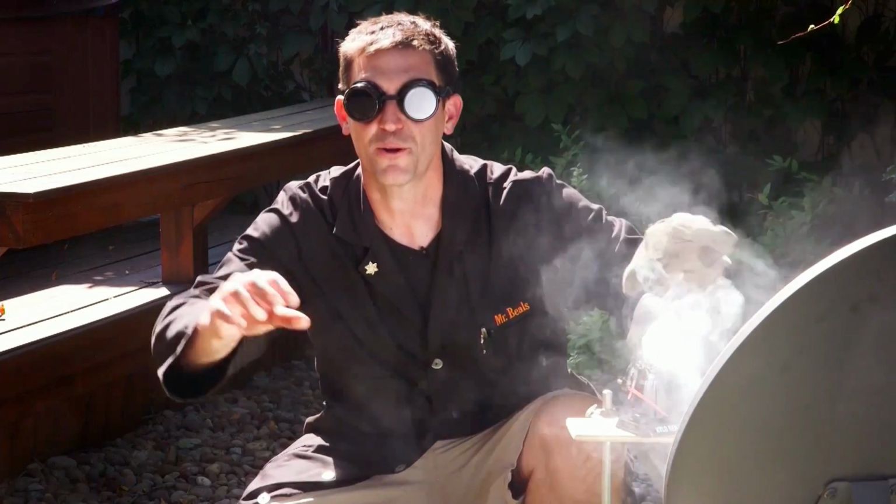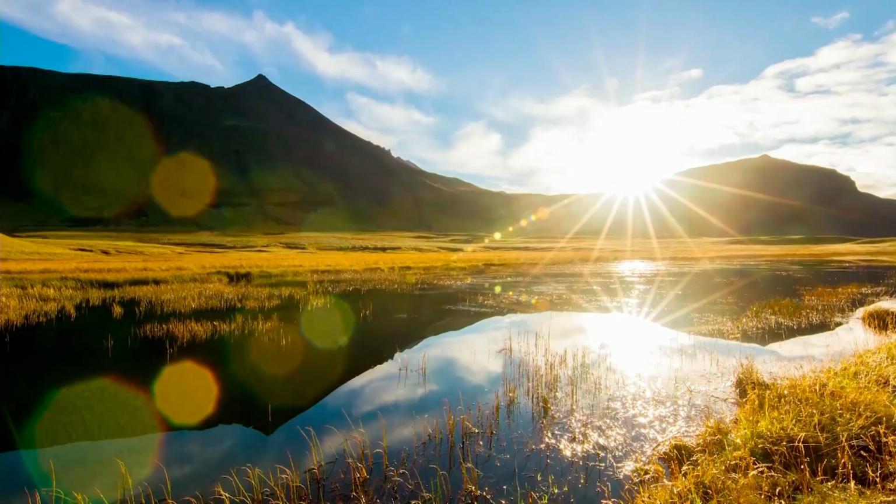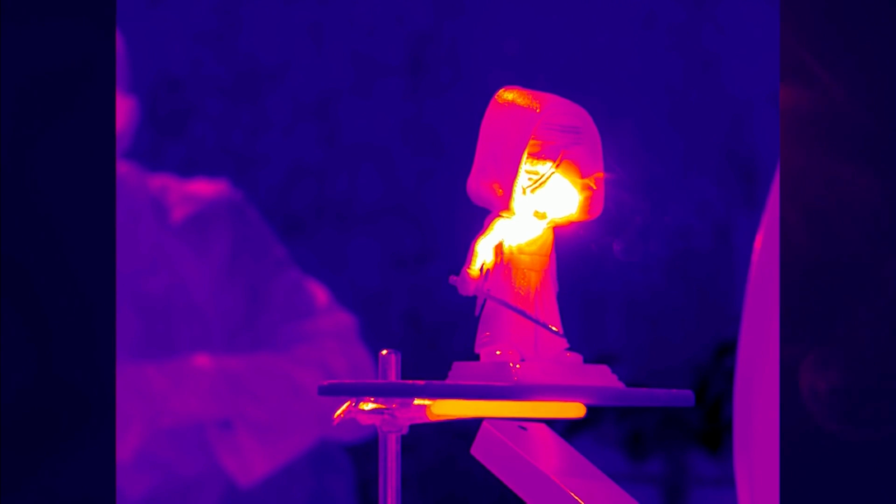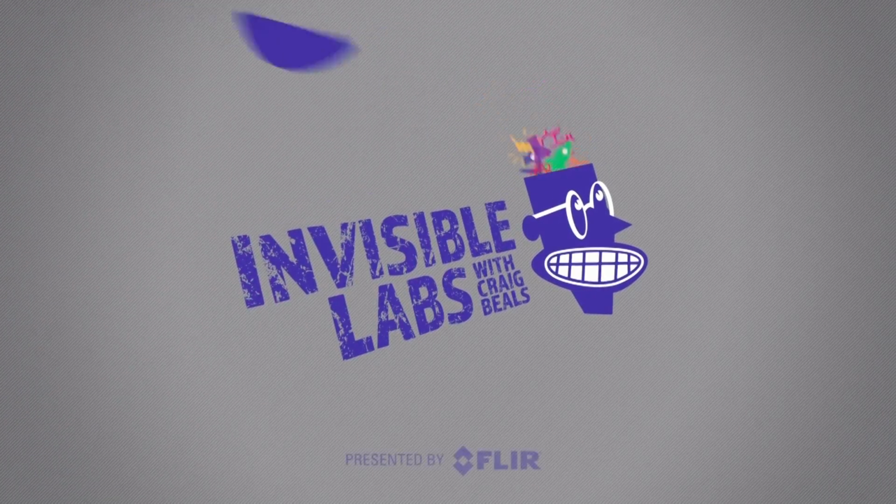We oftentimes underappreciate the sun. I mean, it's 93 million miles away, it shows up every day, and it goes away every night, and it's just always there. But there's so much energy. The entire Earth system gets its energy from the sun, from tides to hurricanes to weather patterns to clouds to everything else. It's all from the sun. And we're just using a little piece of it here to remind poor Kylo Ren the true power of the sun. Boom, boom, boom, boom. Nice!